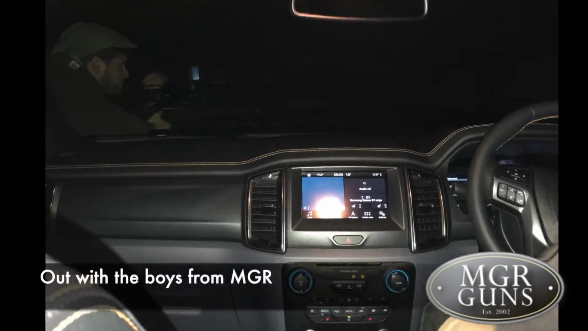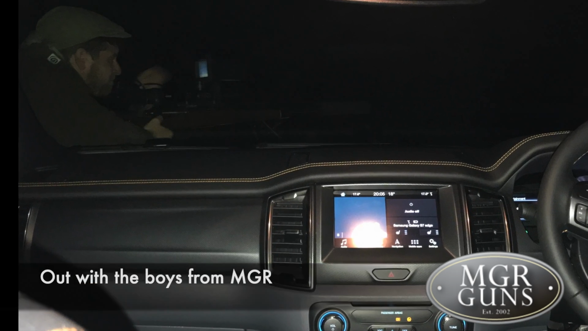Right, it's time for a trip out with the chaps from MGR Guns in Andy's brand spanking new Fox Orange truck. Hey! Hey! Hold! Hold! Stone dead. Shocking, that is. That's walking the countryside. Can't beat it.